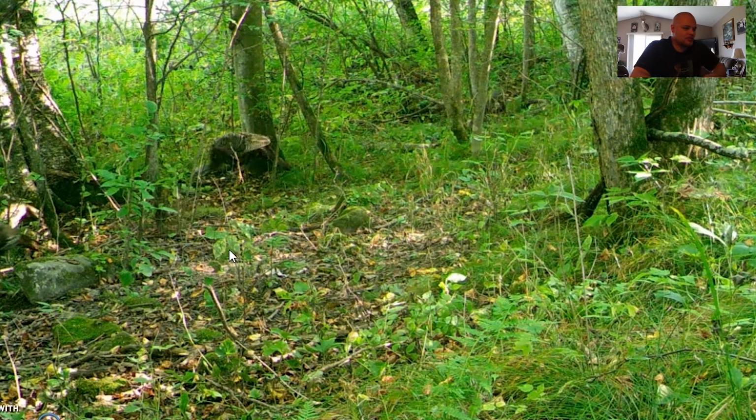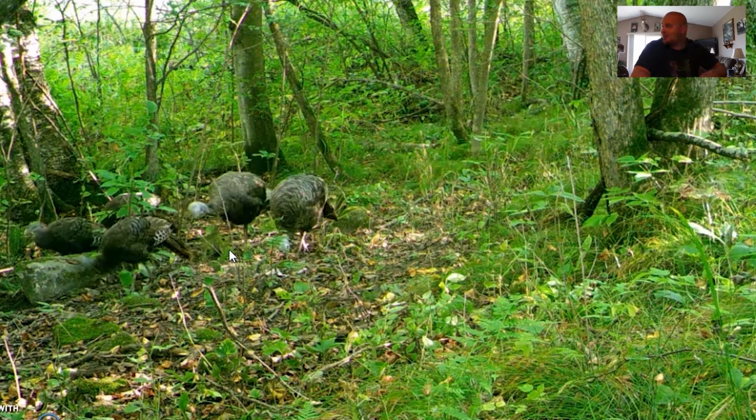Turkeys. Hey. Haven't seen the turkeys in a while. Look how big the babies are now. They're plump.